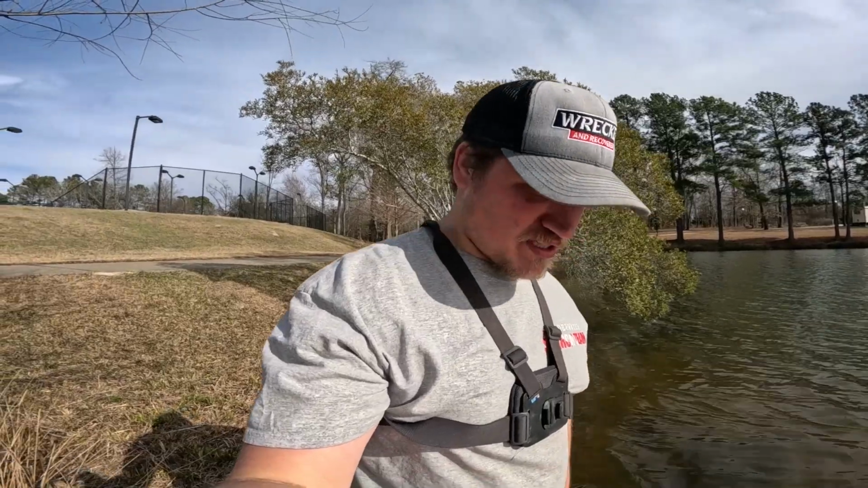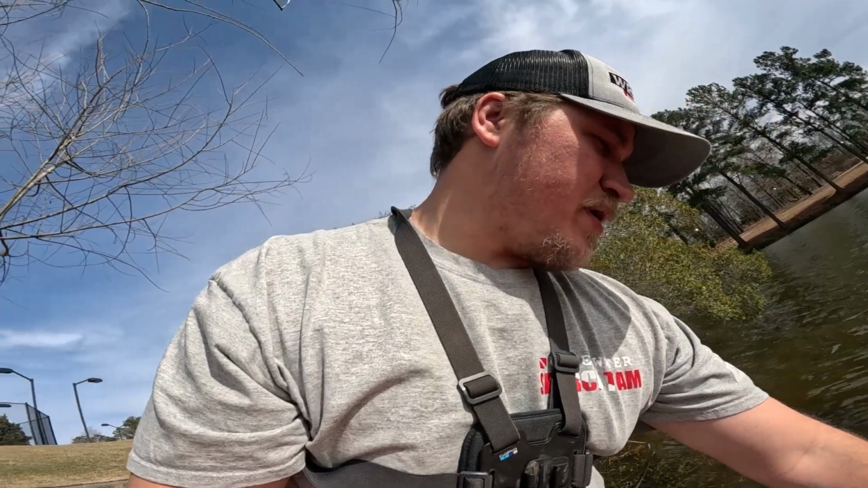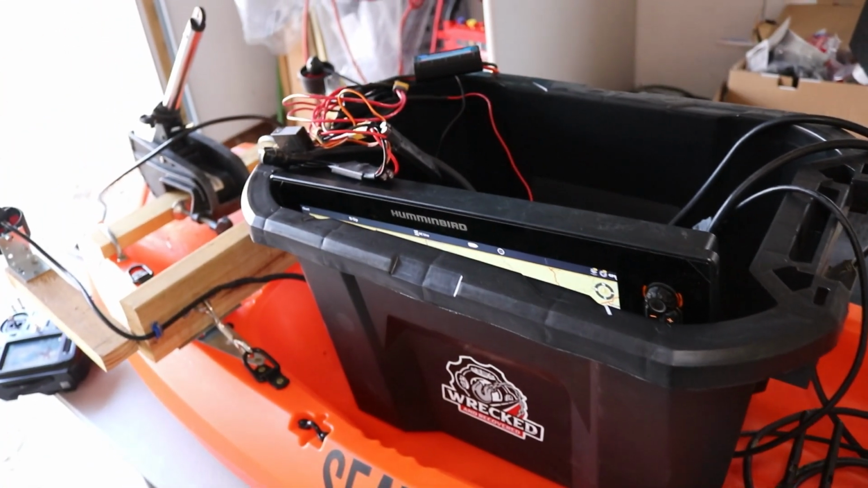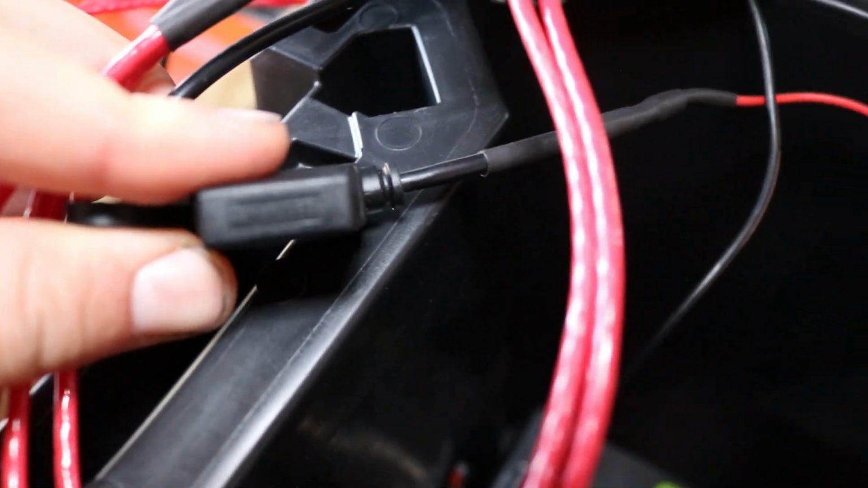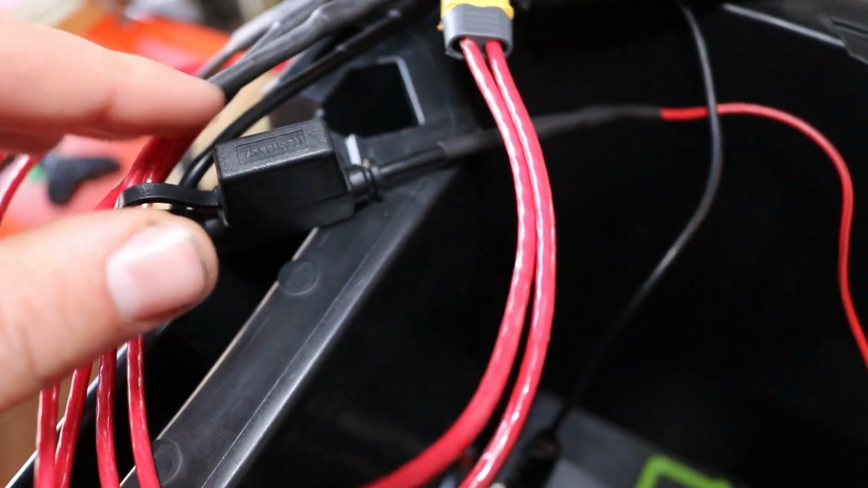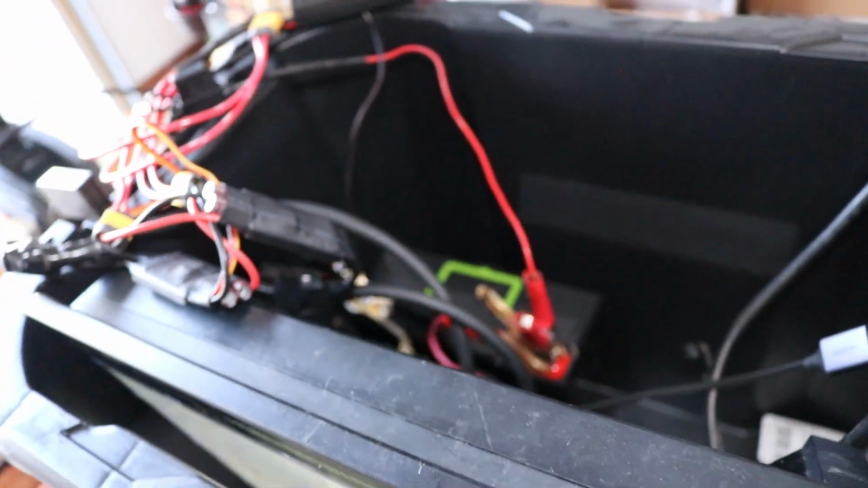So that was a great test run. I'm excited it worked. It's got a lot more tweaking it needs, but maybe not a lot. I think it just needs the battery to run longer. Alright, so we took this thing out in the water and we ended up blowing the fuse because I only had a 7.5 amp fuse in this thing, and I just looked over that. So now I have a 40 amp fuse, which should be enough, I believe.